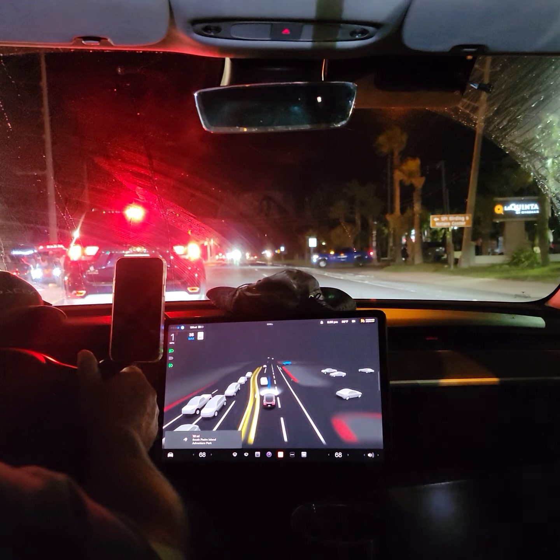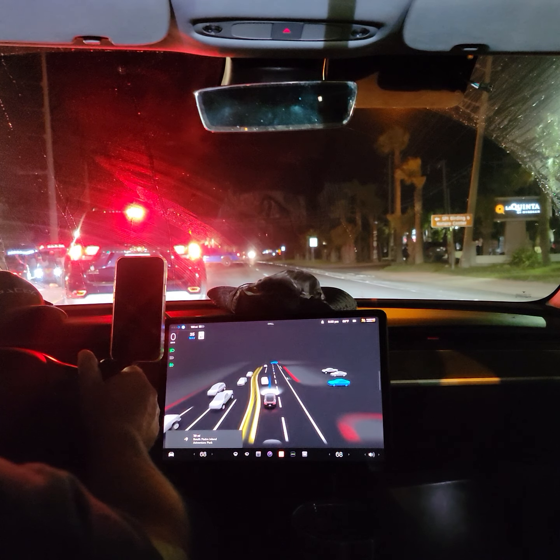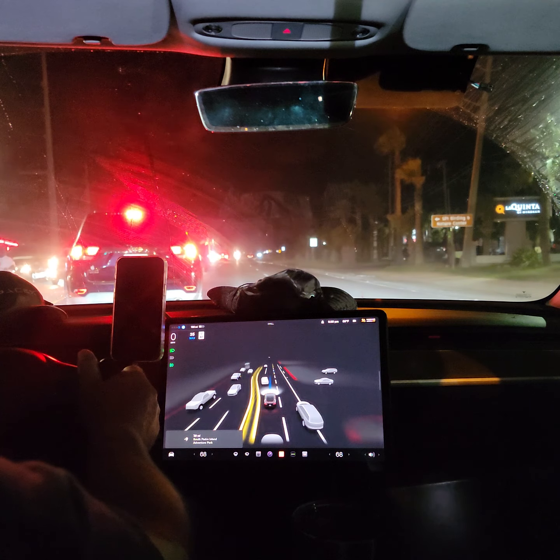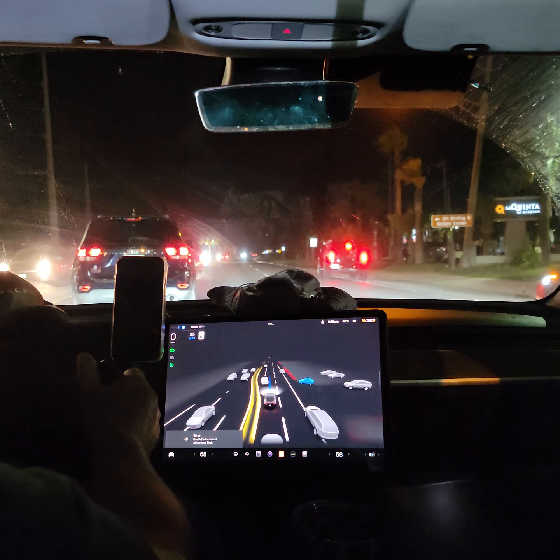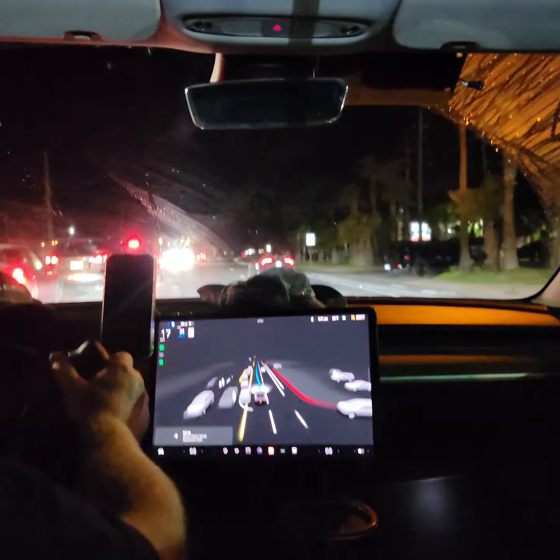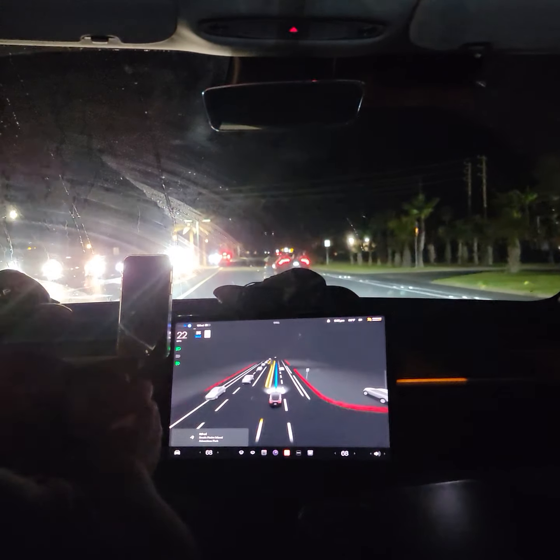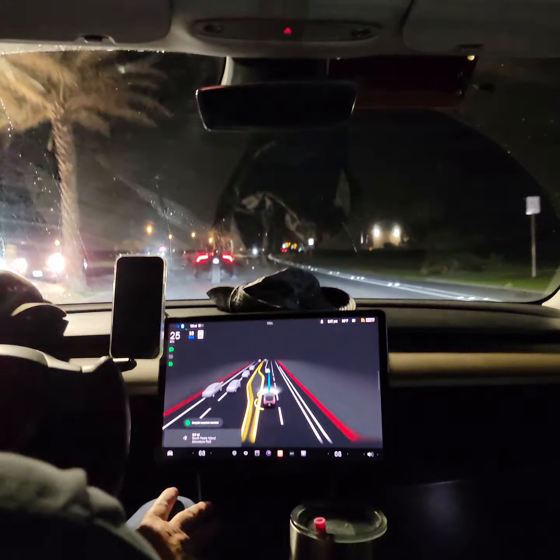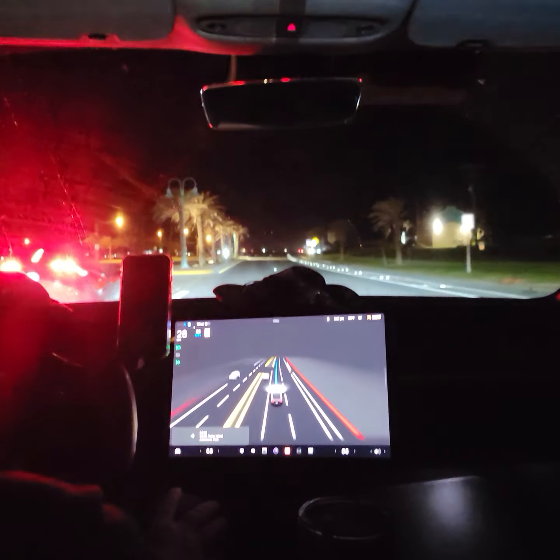See if it's going to try to get around this or if it's going to wait. Looks like it's going to wait. We do have a lot of cars going behind us. And it's going to sneak around, okay? I'm just going to report that because I would have handled that a little differently. I would have went ahead and tried to go around.